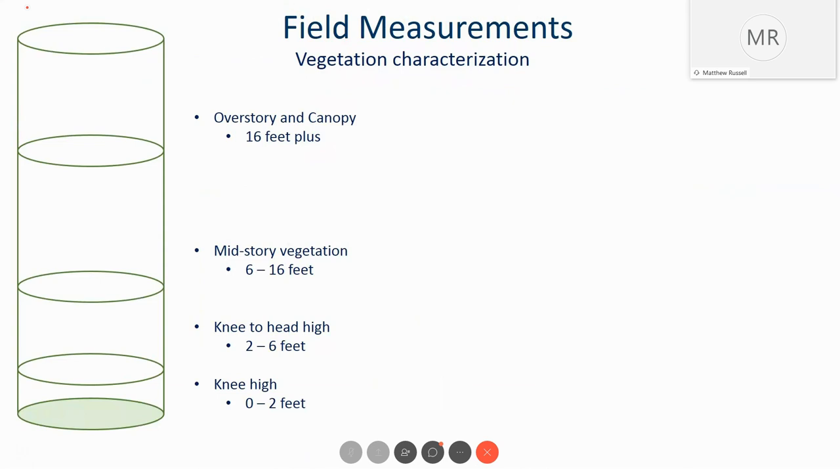That is an important part of the LiDAR collect, but it's also important to identify how that exists within the structure of the forest, and so on and so forth. Whether we can see those last two, the knee to head high and the knee high, is yet to be seen. We don't know if we're seeing all of that structure in the LiDAR, and in some cases we might be, so it's yet to be determined.